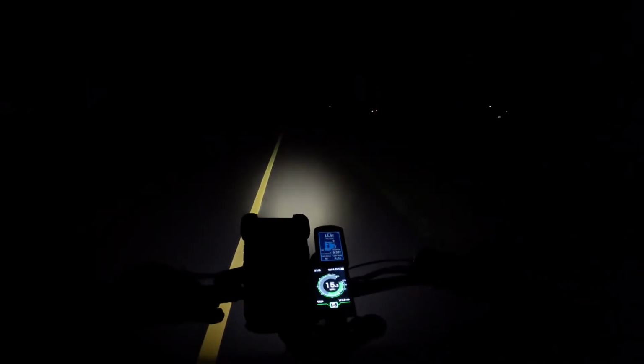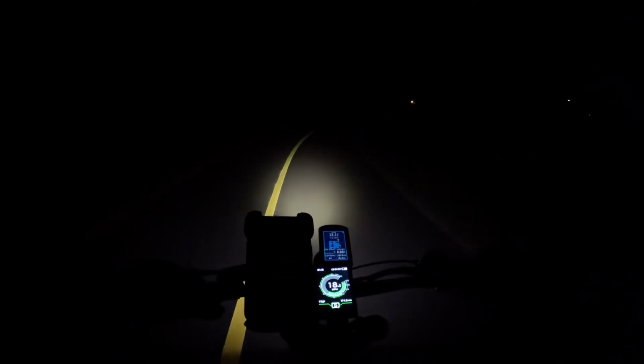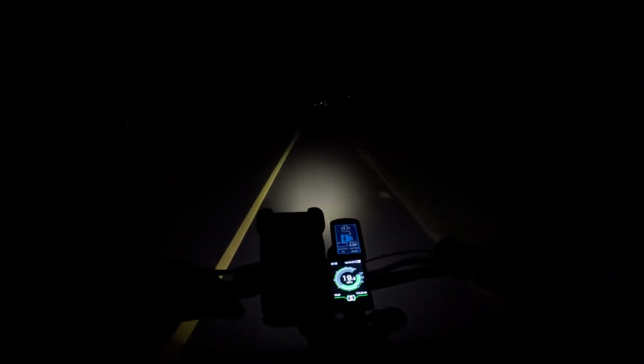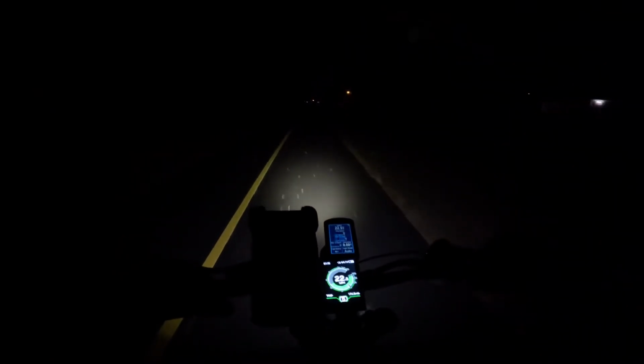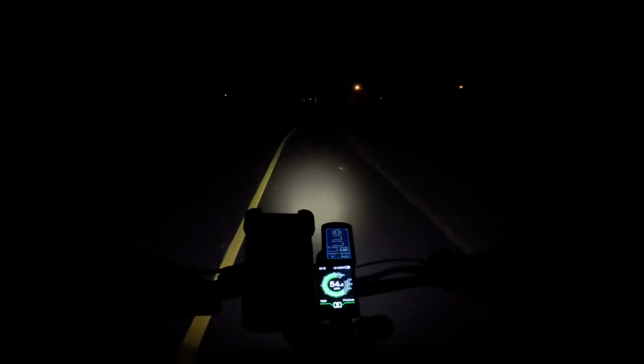It's pretty much an Aostirmotor S17 model, but instead of having the hub drive, it has the mid-drive, and honestly I think it complements it very well. I mean, it handles really, really good, you know what I mean? If it wasn't for the speed issue, this bike would actually be almost perfect.